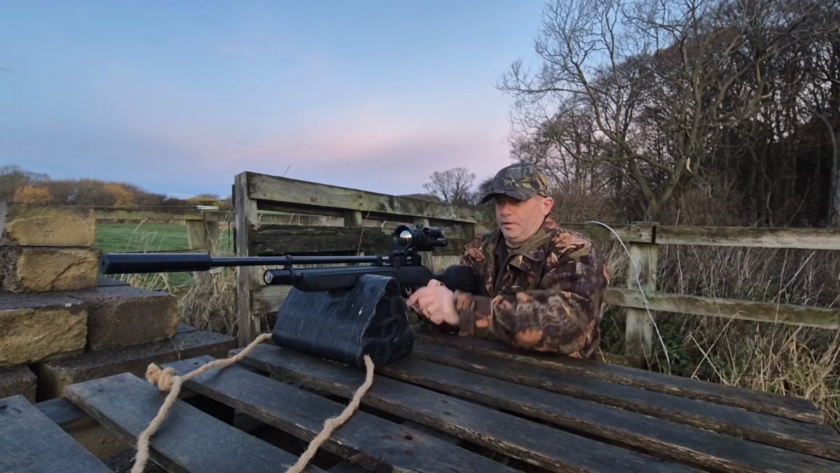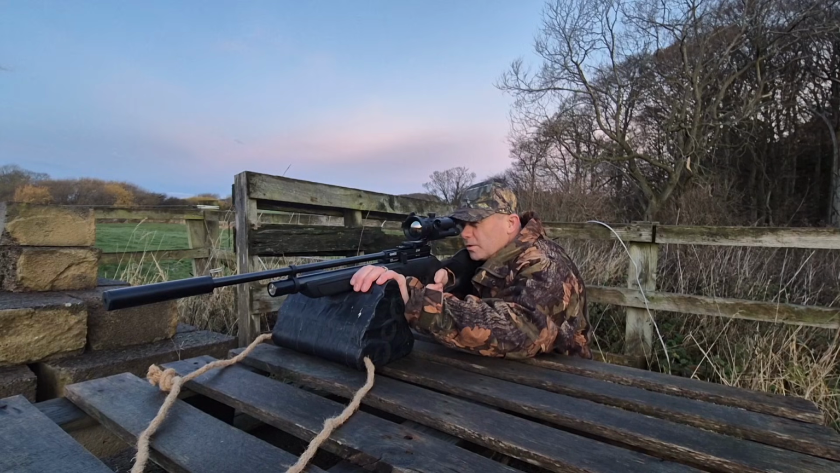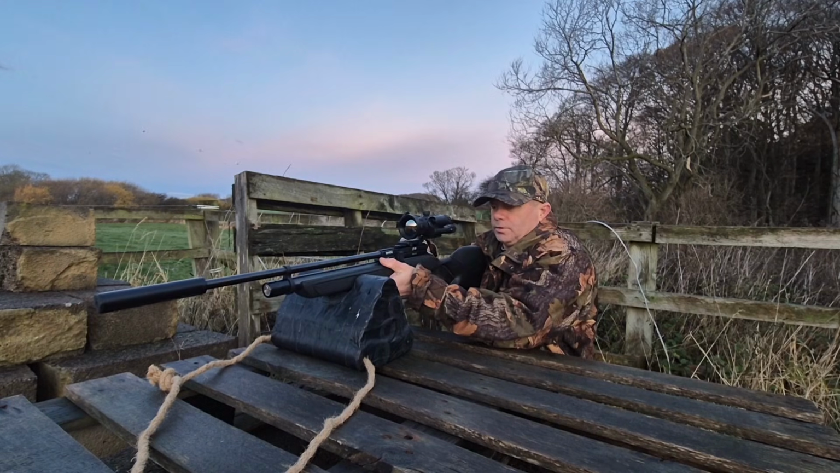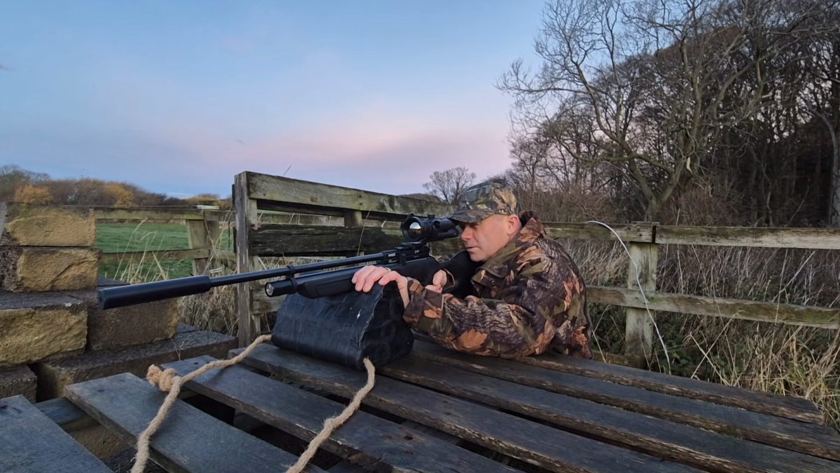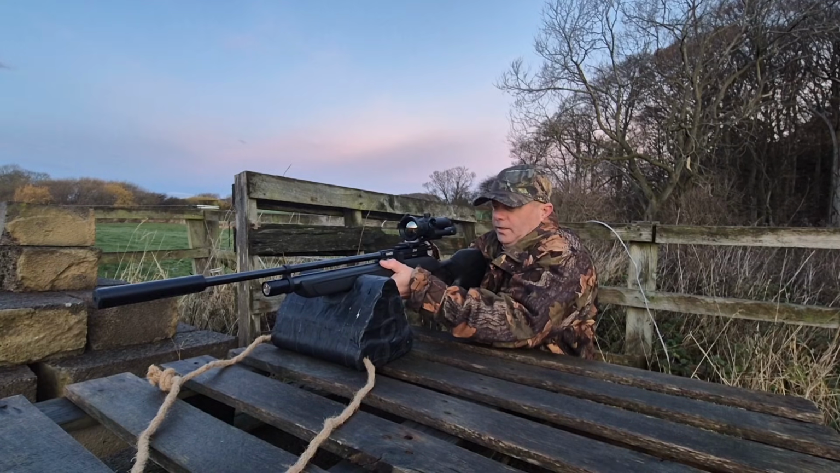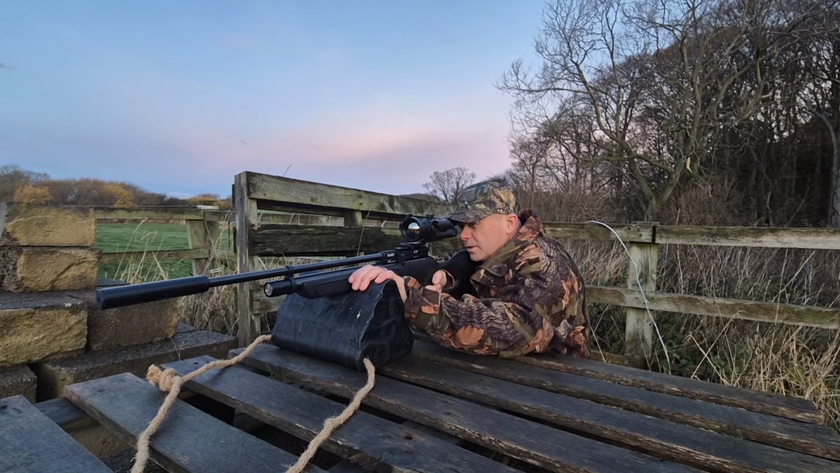I've moved it out a bit further now. It is roughly about 20-something yards, so we should be good. We'll give it another shot. Helps if I load the gun. Right, I'll do one more shot and then we'll put a bit of tin foil on that and get it zeroed hopefully. It normally leaves a heat signature, but it's not leaving one for some reason.